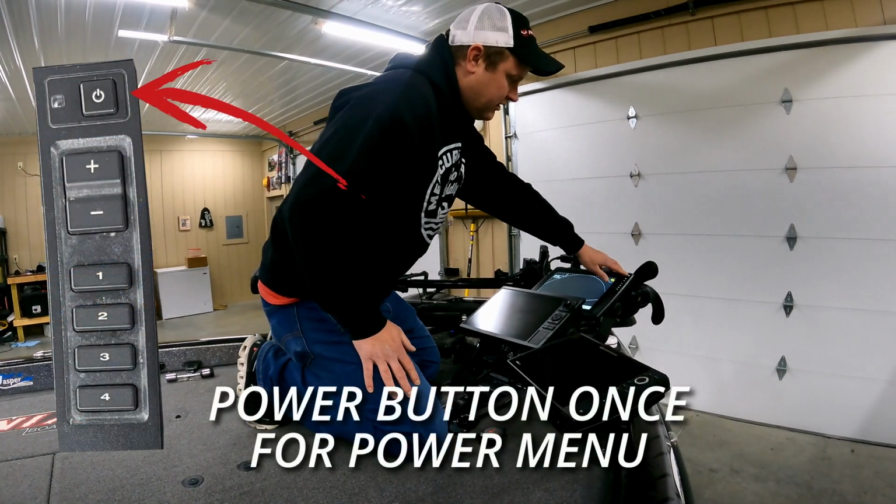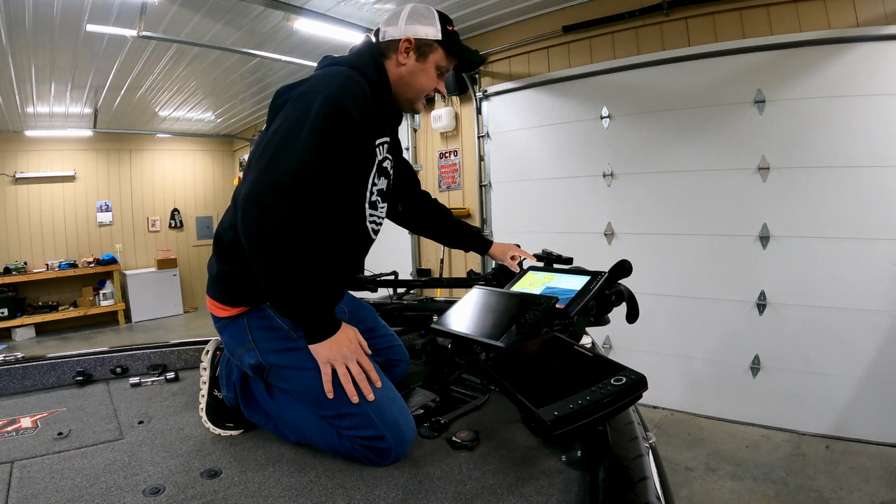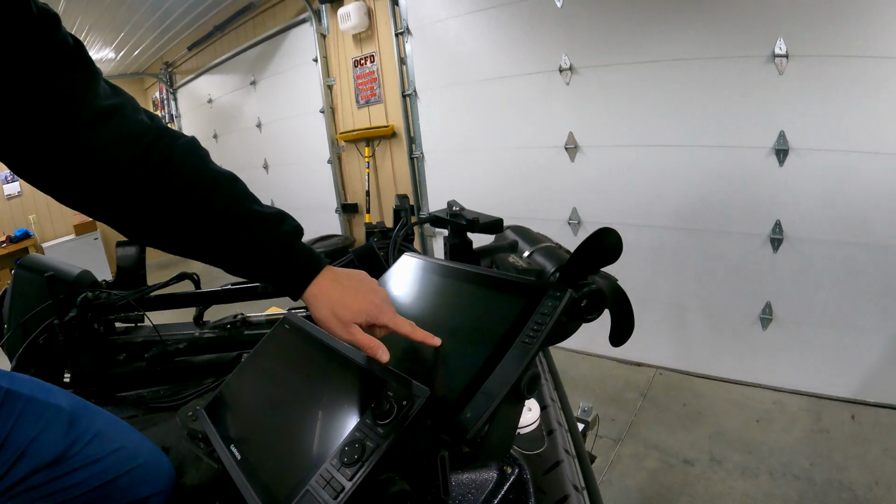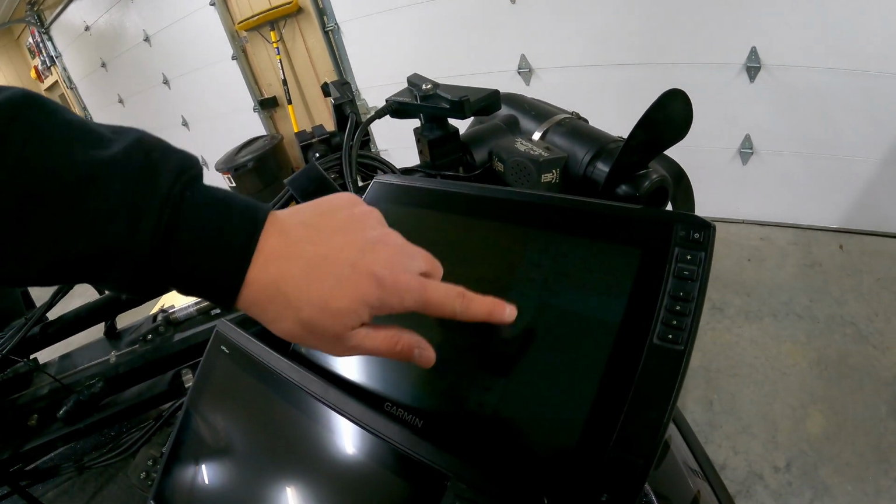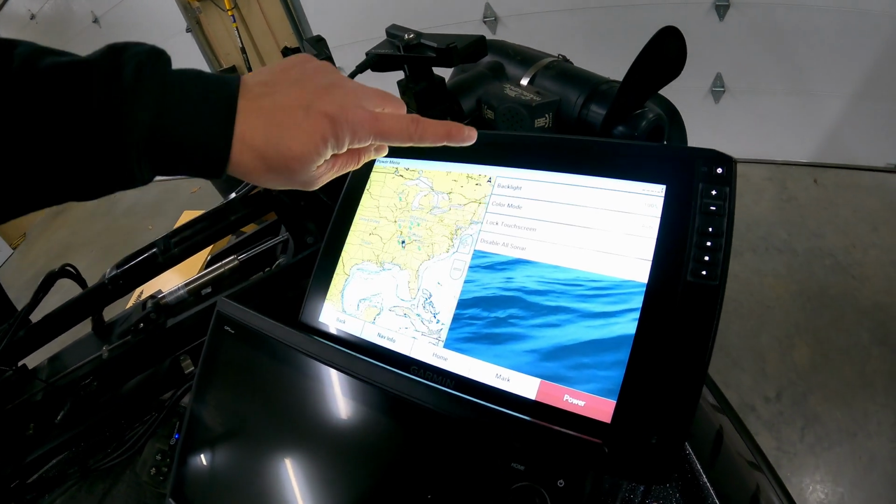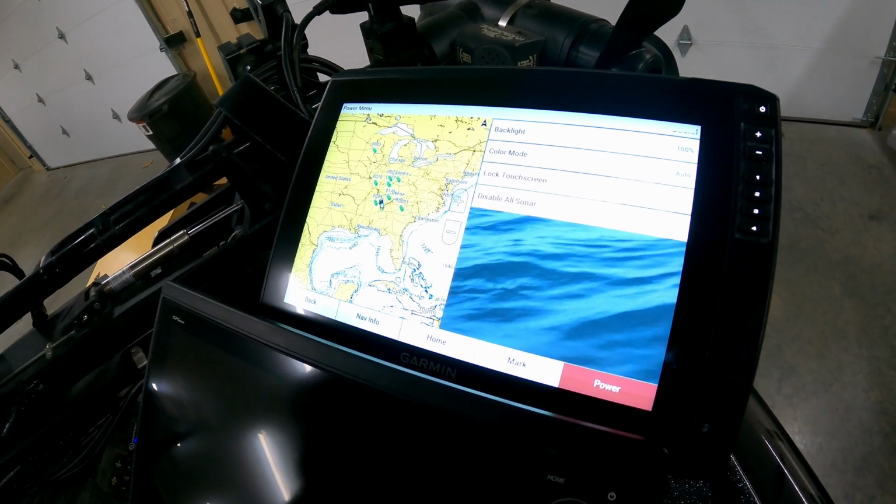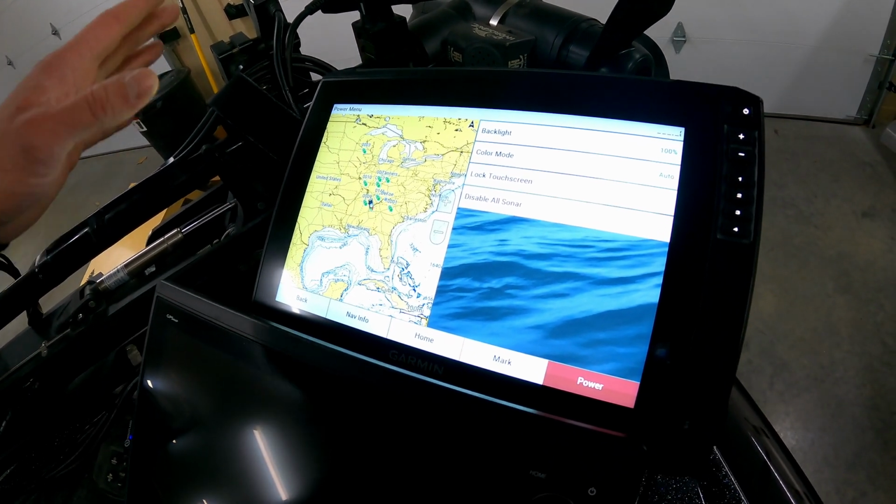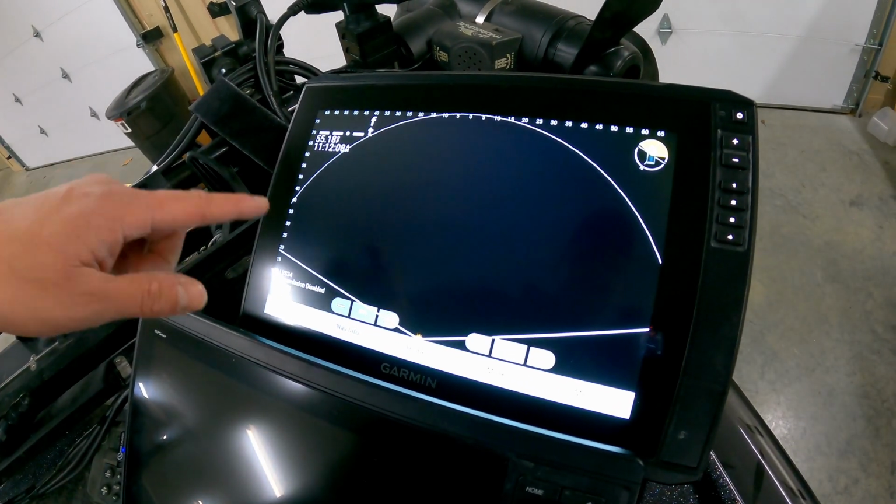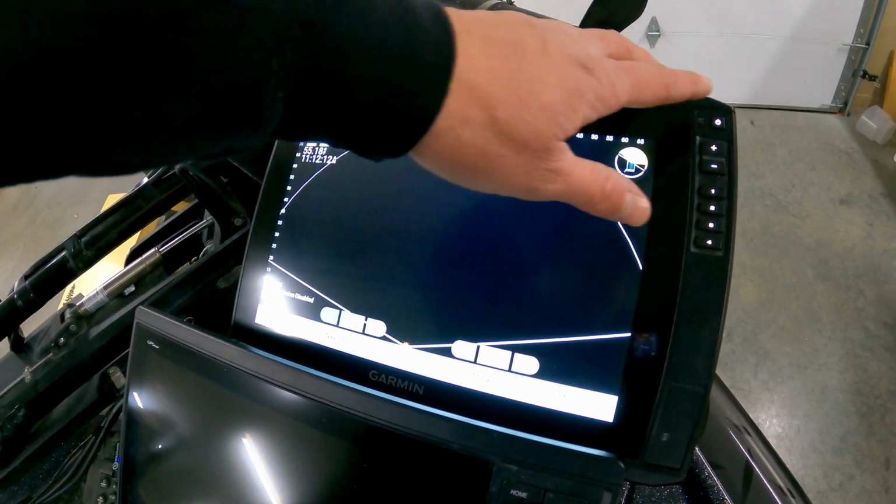So if you press the power button on this, you can get to the power menu, and what you can adjust there is the backlight. You can adjust that up and down and turn the backlight off or up or whatever you want to do. The color mode, you can lock the touchscreen so that it's not touchscreen if you don't want to do any settings like that. You can disable all sonar, and that'll turn off your live scope, your 2D, your side imaging, or anything you have on that.